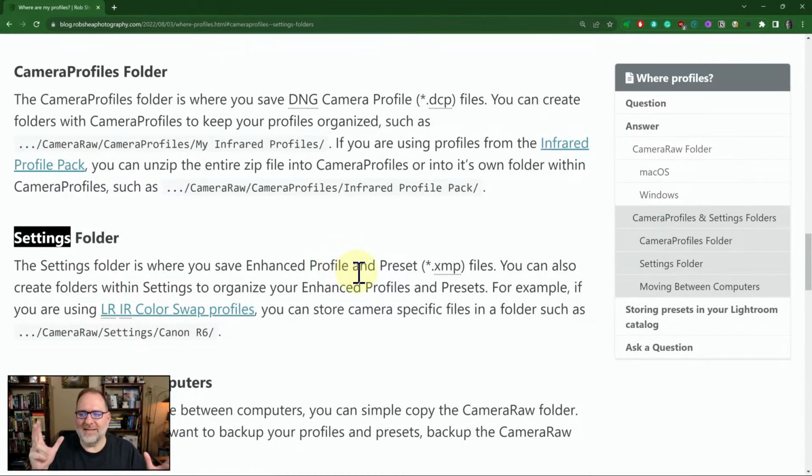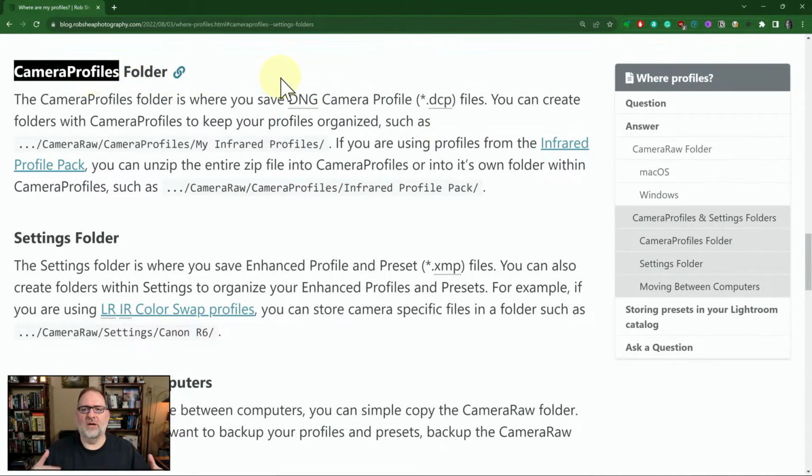So what I'm guessing is happening to you, Dale, is that you maybe didn't grab both of these, or it could be that you didn't grab the DCP files from the Camera Profiles folder, because these are the core ones. These are the ones that will allow you to do the color temperature shift. And without these, nothing will work, because all of the color swap profiles are based on DCP files. And so without these as a base file, these will fail as well. And then you'll get a poor rendering.